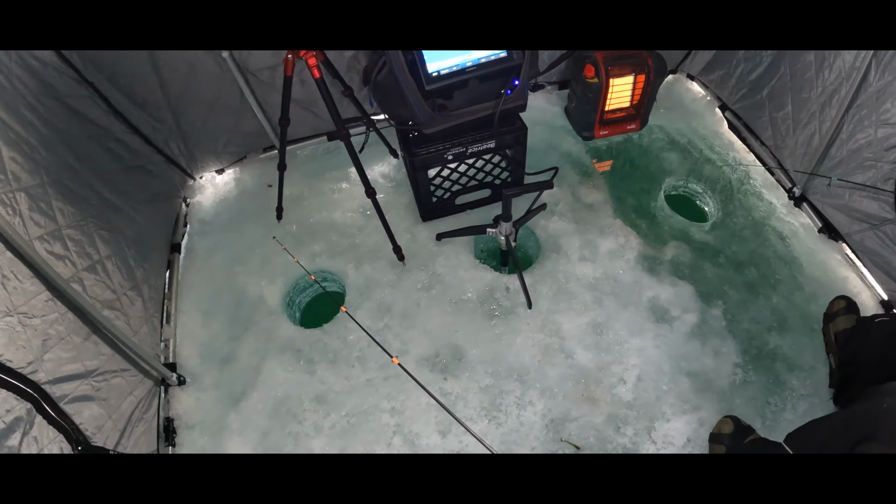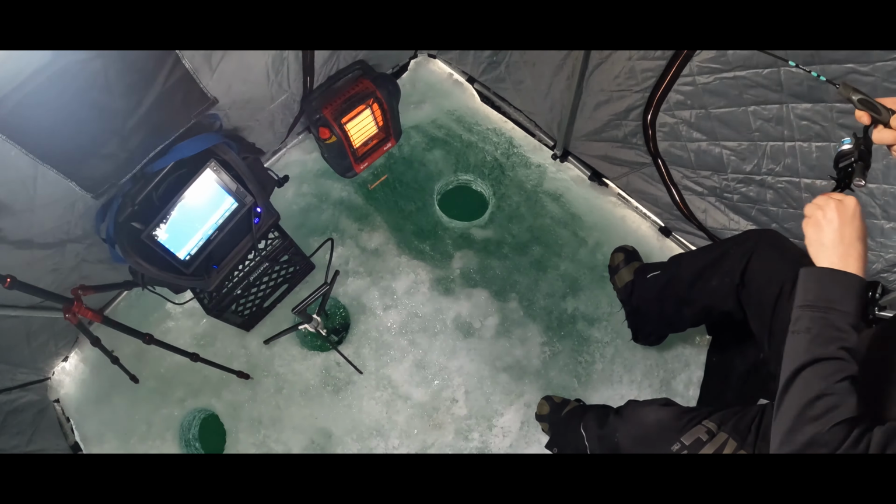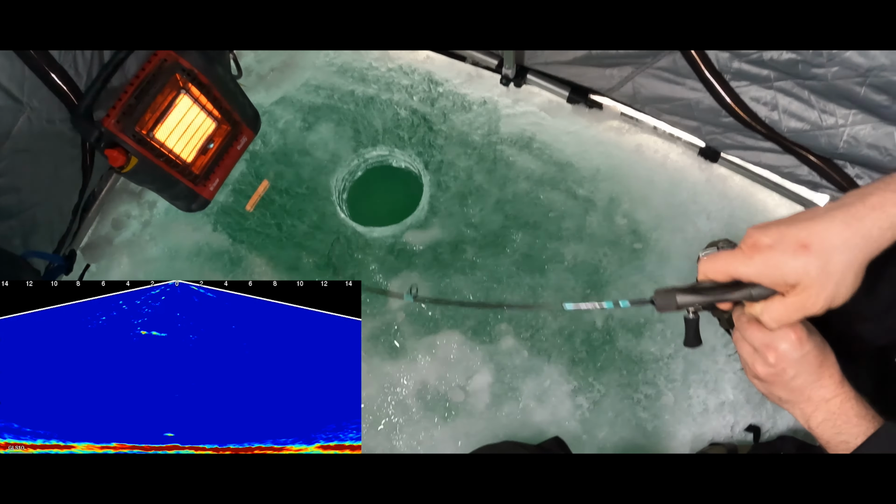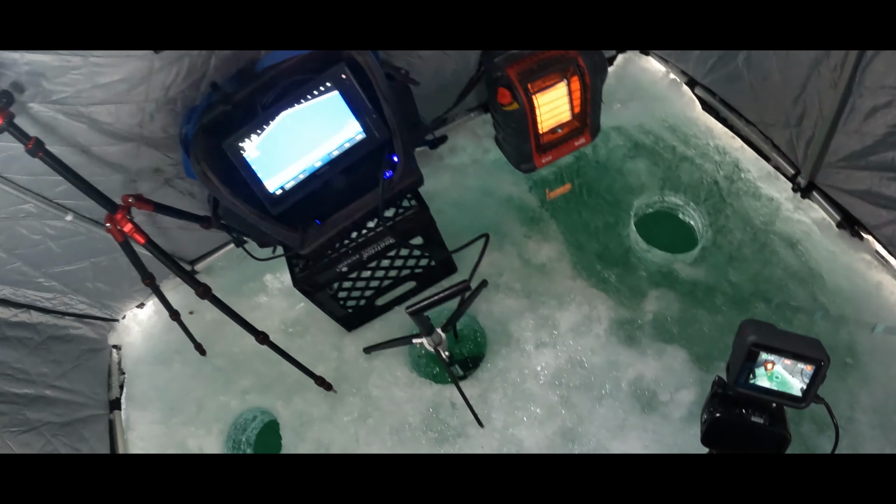High hook. Yeah, there you go, buddy. Good job. That's a big weighty dude. Just take your time with that guy. Oh yeah. Holy crap. That's a big one. Good boy. Keep your line up. I'm reeling up. Let's go. That's a big weighty dude.